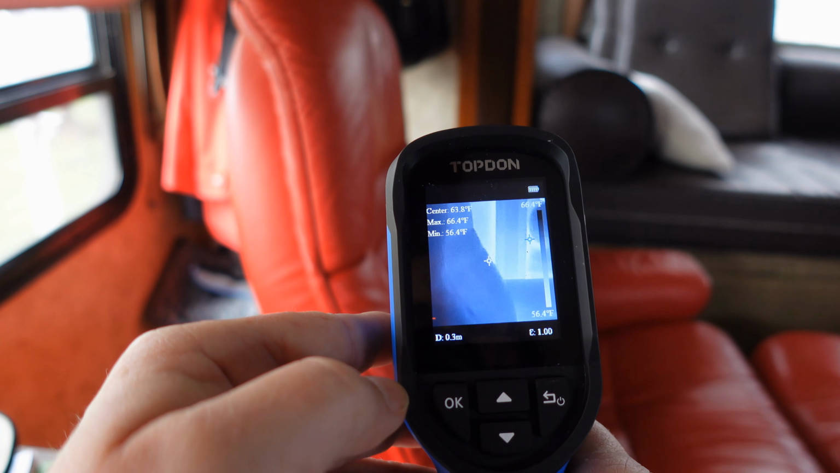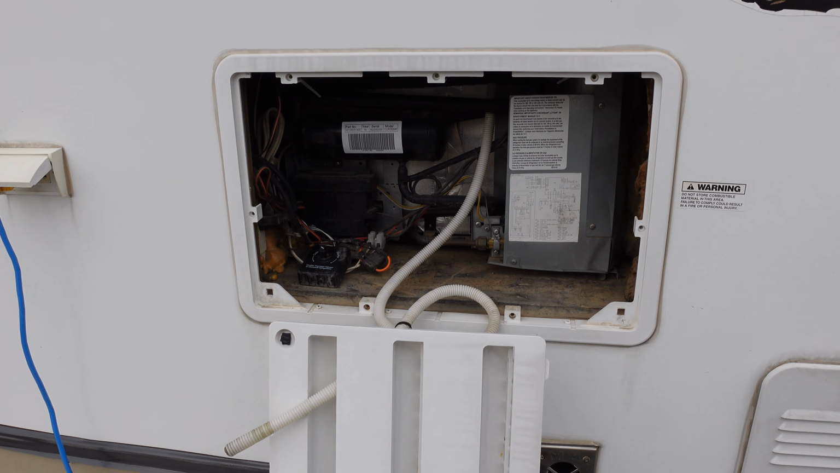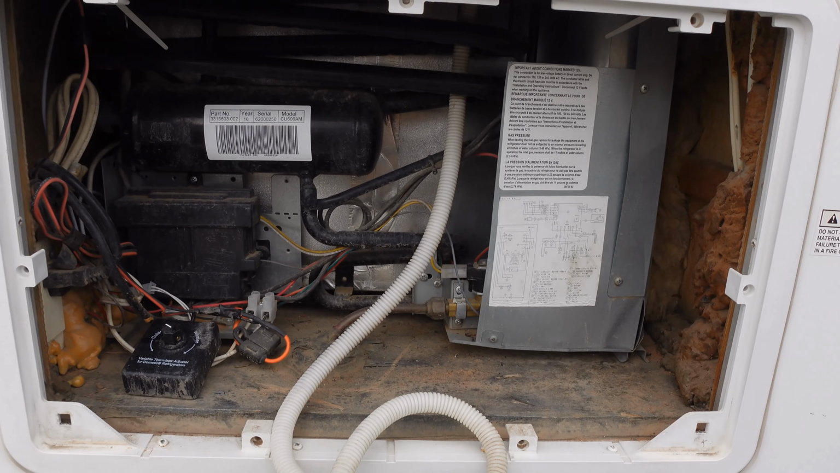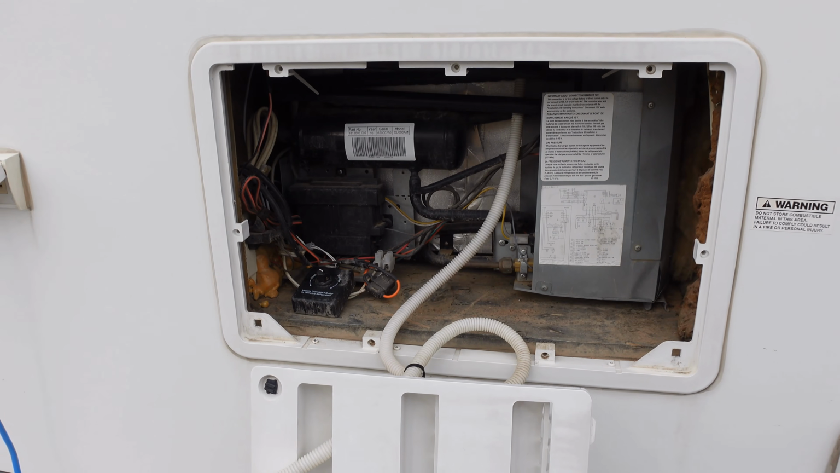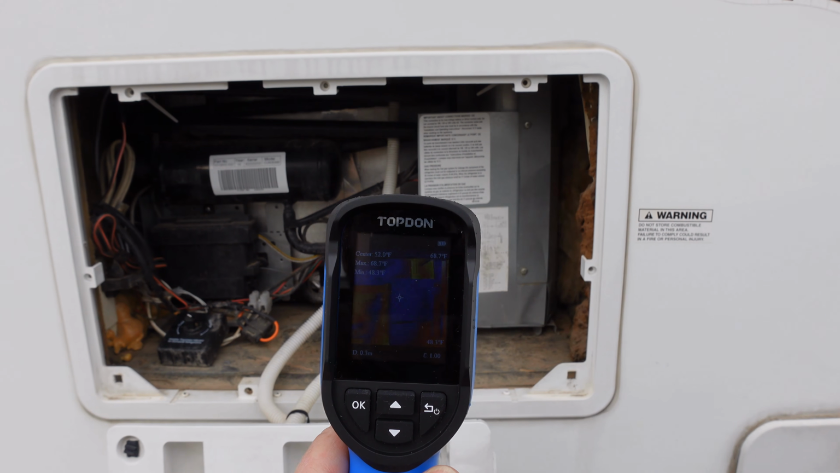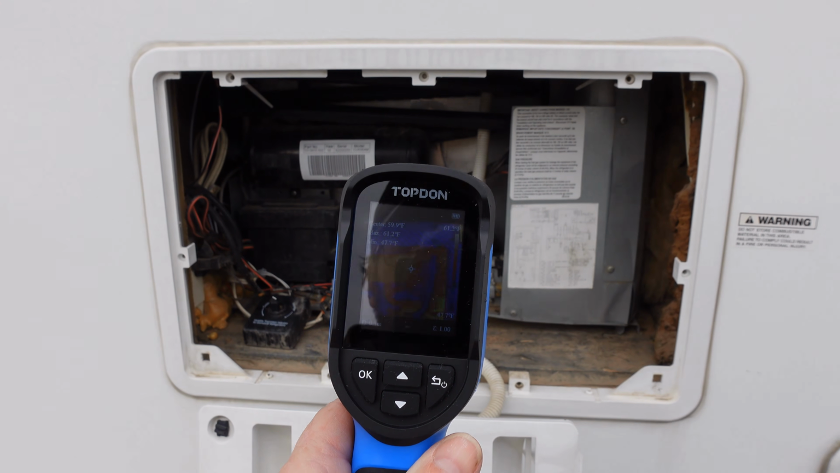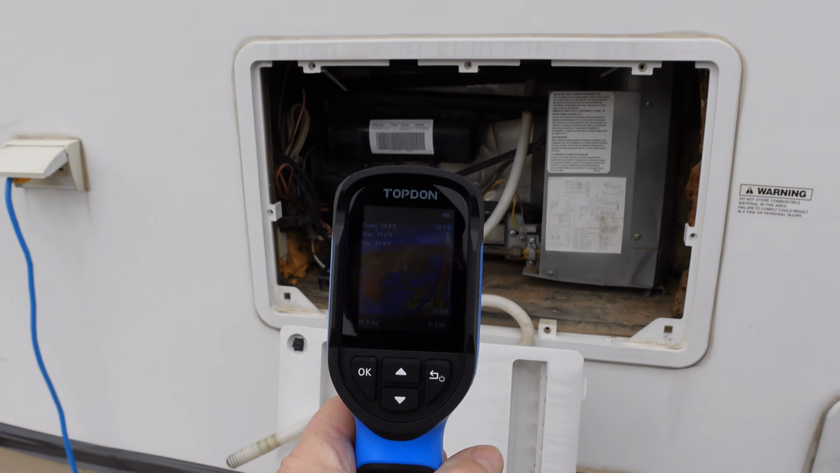Okay, let's test it on some stuff. So I think a good demo would be our RV fridge here. There's quite a bit of things that are hot in there. There's a boiler, etc. So we'll just give it a look here. Right away I notice the screen is pretty dim outside, so not very useful out in daylight. What I'll do is I'll take a few pictures here. We can look at it on the computer.